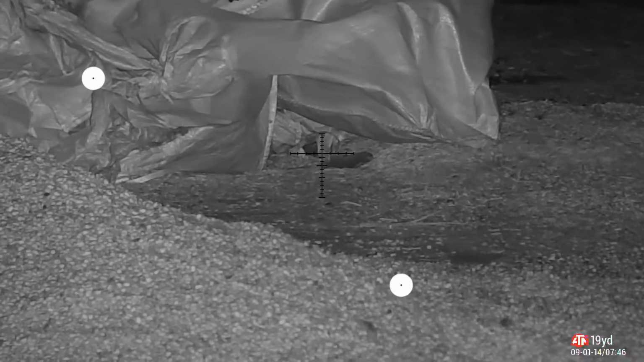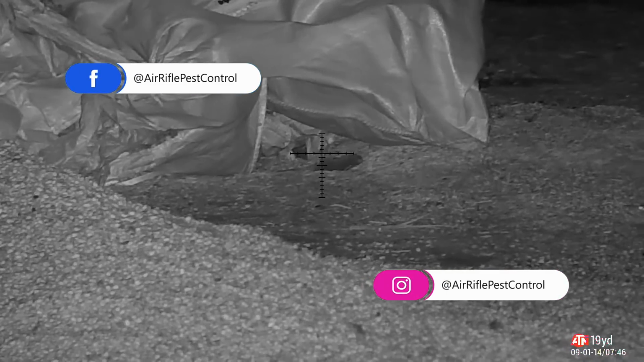All the movement stopped. Now, dead rats don't move, so I figured it's probably safe to go in there and have a look. There's one. These are juveniles. Only young rats, but remember, young rats become big rats, and all rats are a problem.